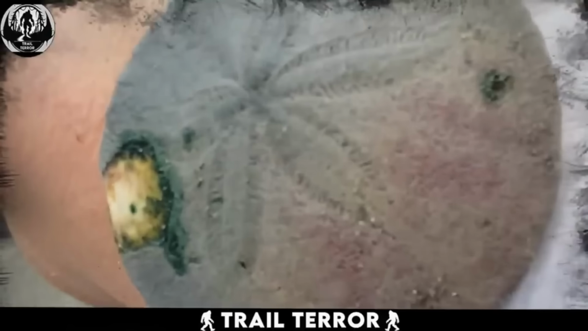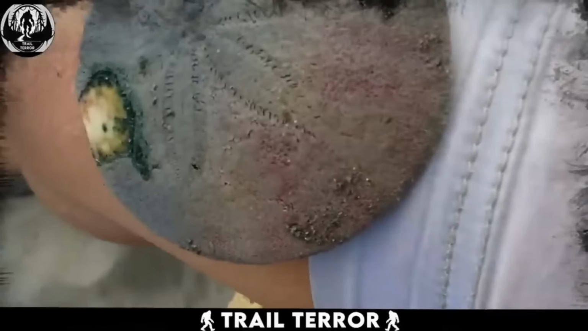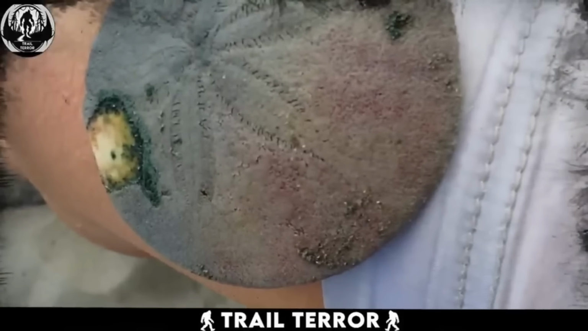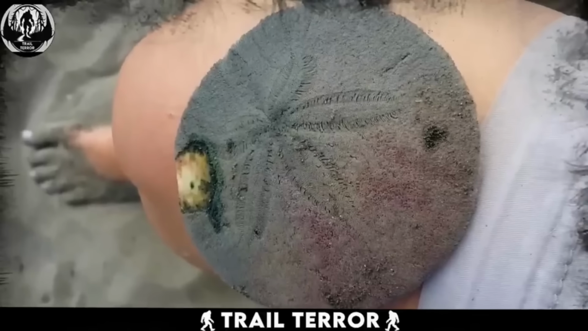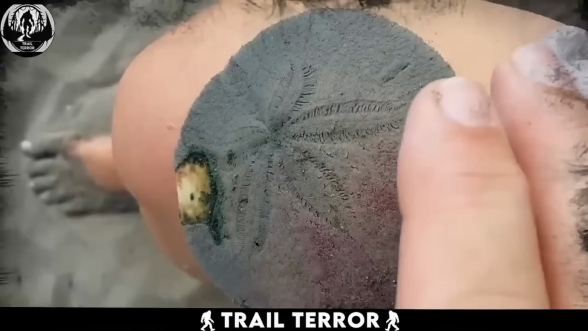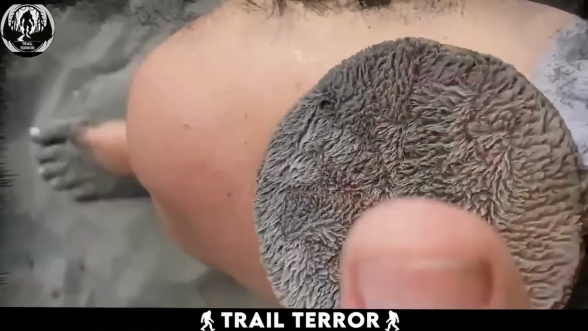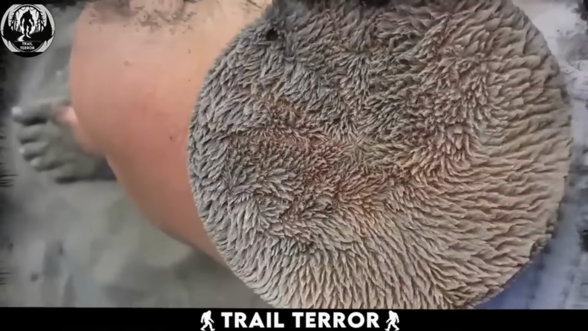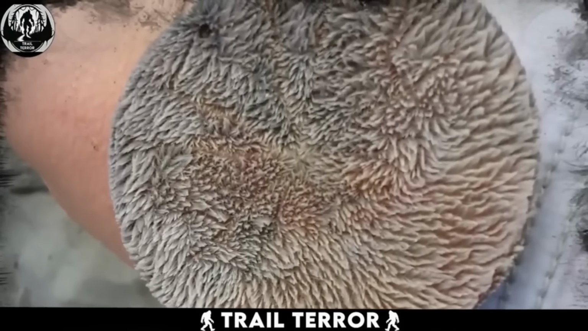And here's another fact. Sand dollars don't have brains. Instead, they have a network of nerves that controls everything they do. They might not be brainiacs, but they manage to live for a good 8 to 10 years. So, next time you're strolling along the shoreline and spot a star-shaped rock, remember, it's a living, breathing sand dollar.